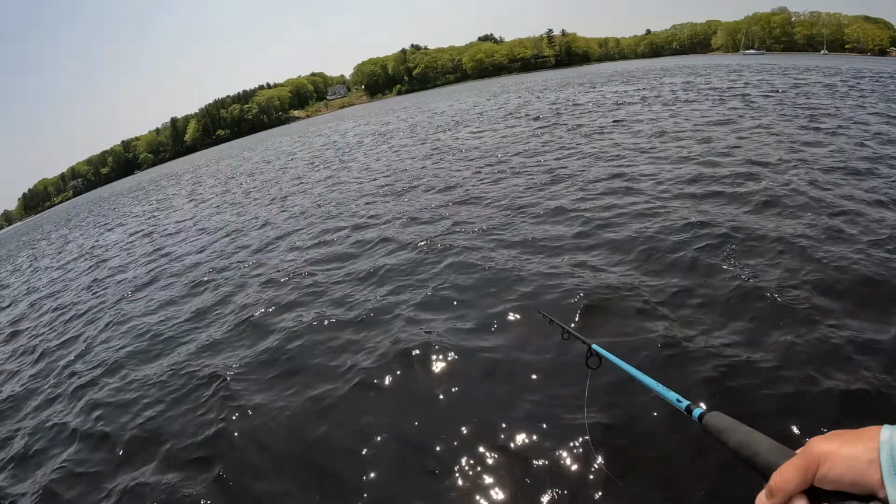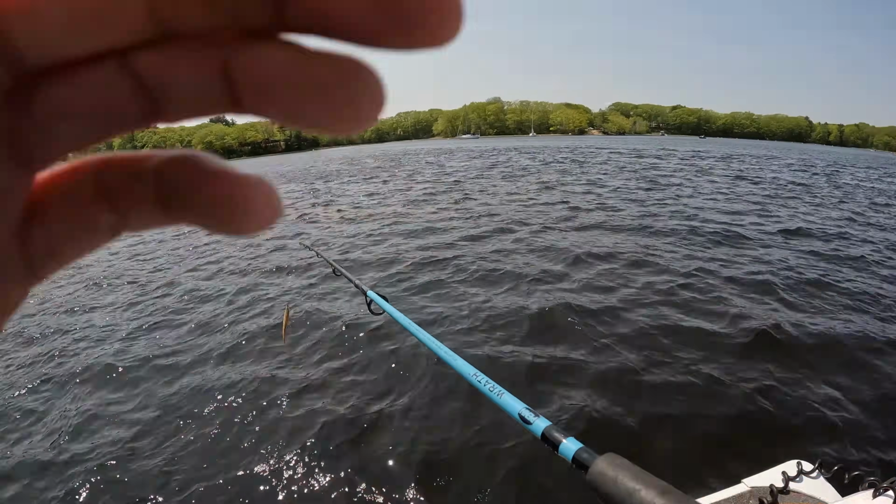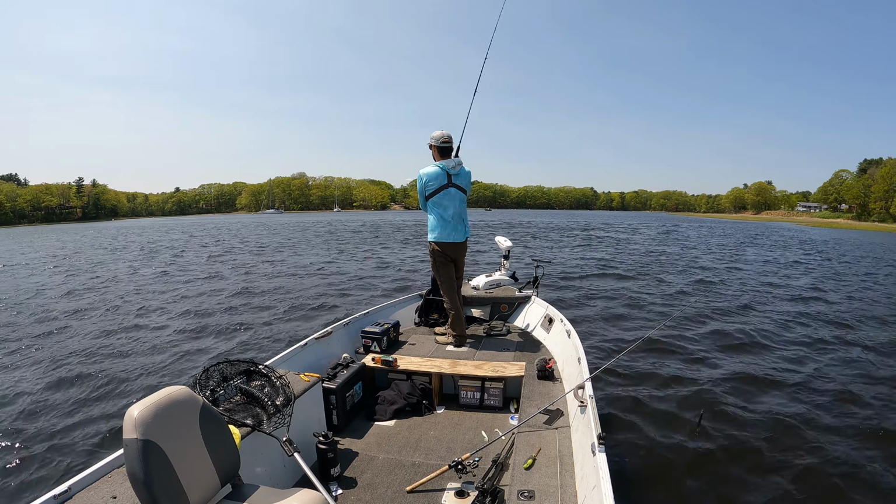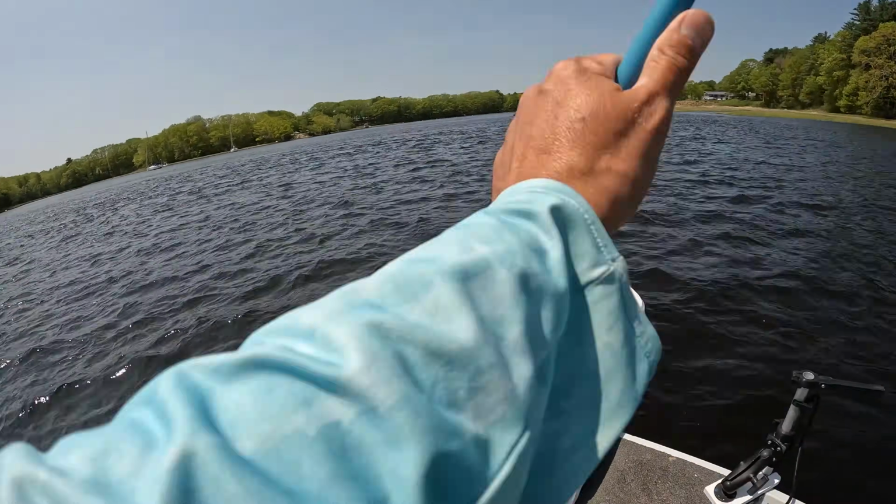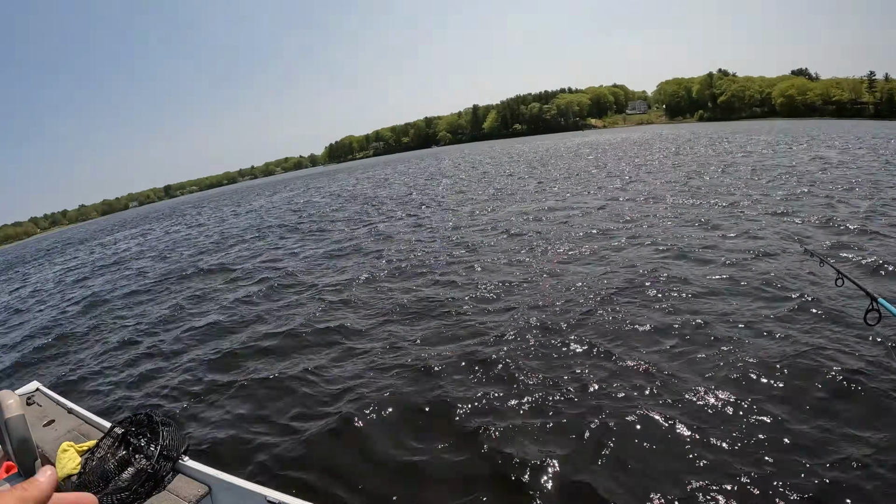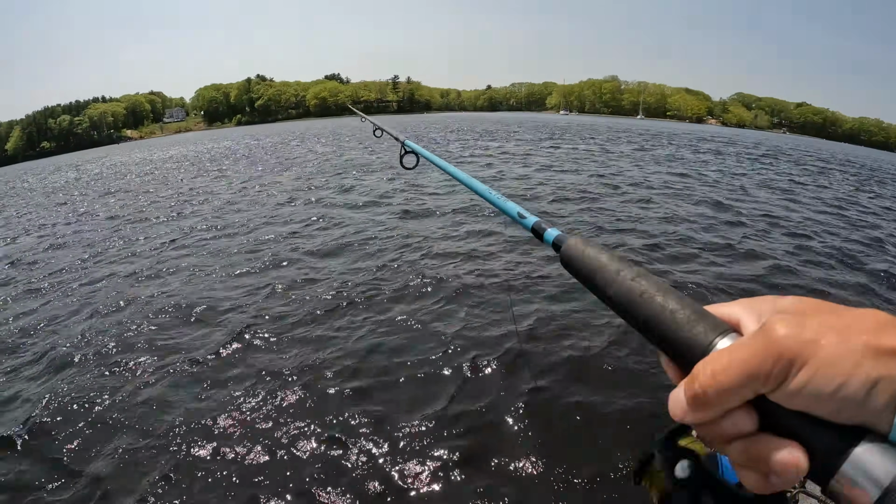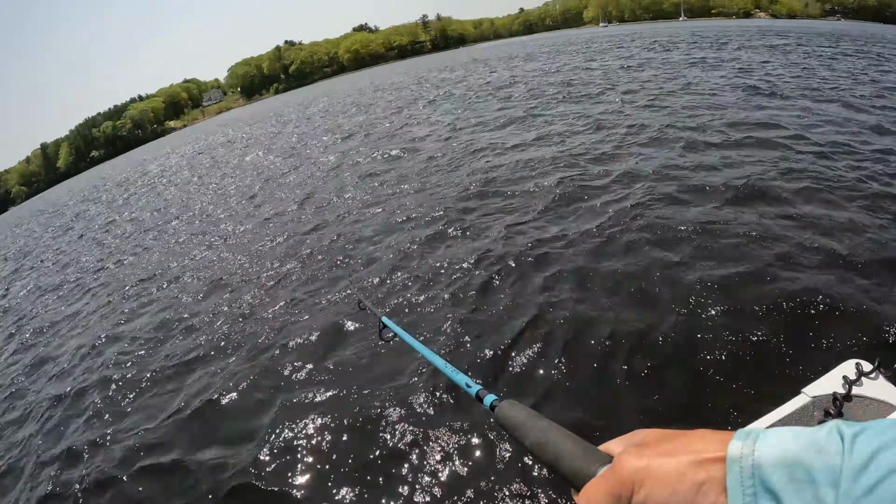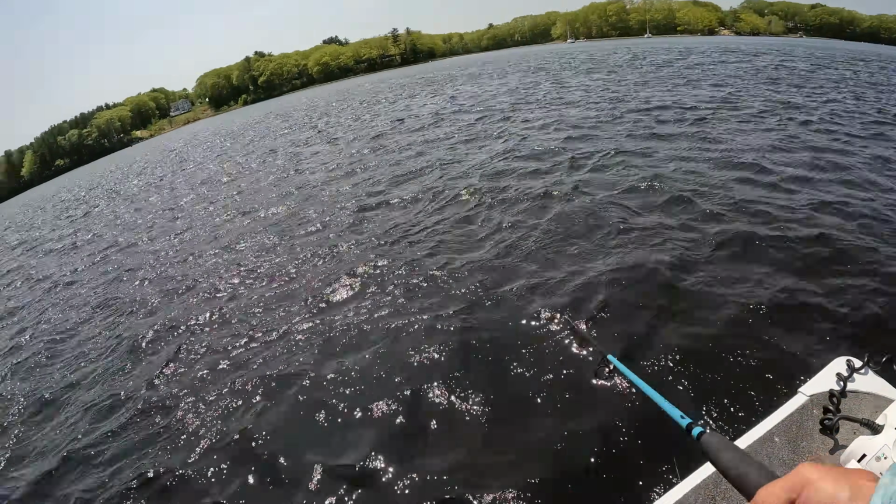Oh, I had him. Come on now. Come on now, they love the sluggo. It's such a weird, it's like a giant jerk bait. I'm not really sure what it represents besides an eel. But it'd be great if this wind wasn't blowing my line 100 feet in the wrong direction here.